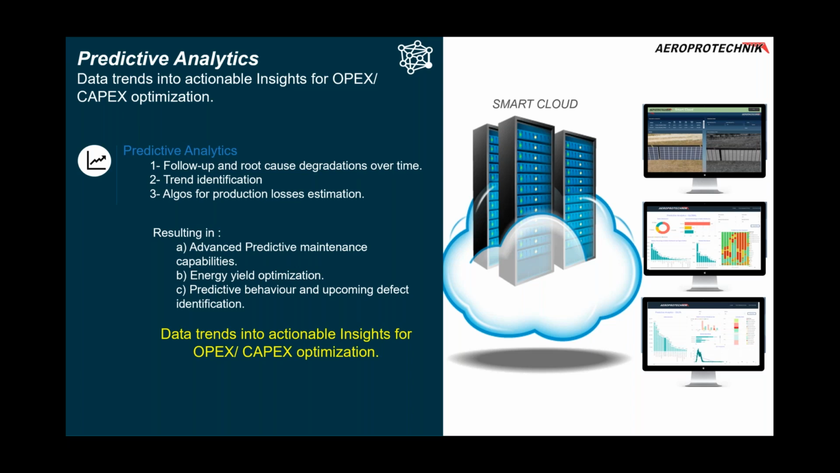This is going to be just one example. There are many other things we can do with it. So predictive analytics, there are three main things, very important. One, the first one is to follow up and root cause degradations over time. The second one is trend identification. And the third one, and also very important, is you might have the trends, you might have identified your problems, the root cause, why them, even in advance, upcoming problems.